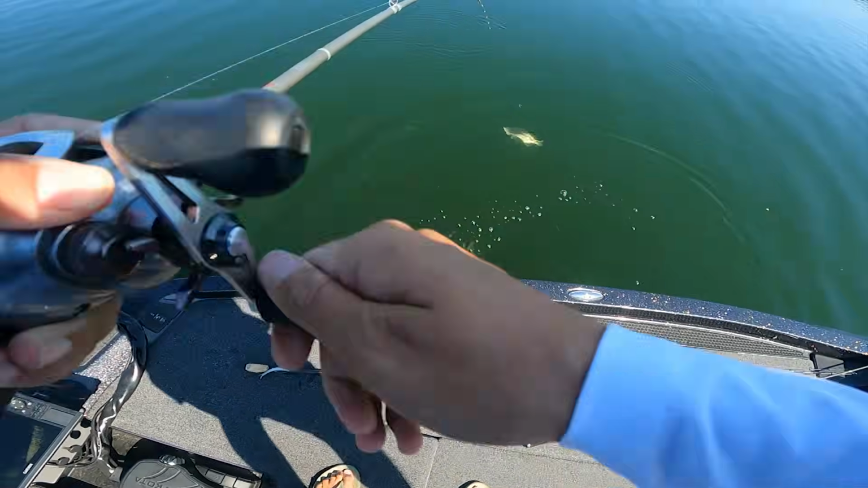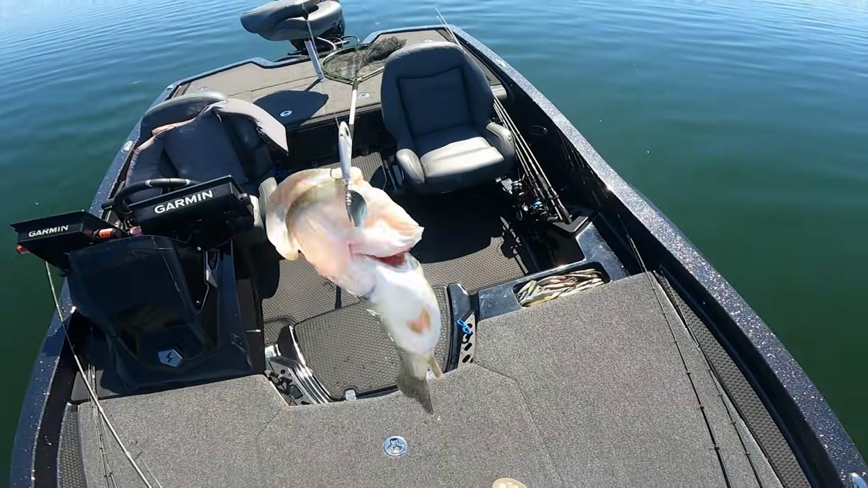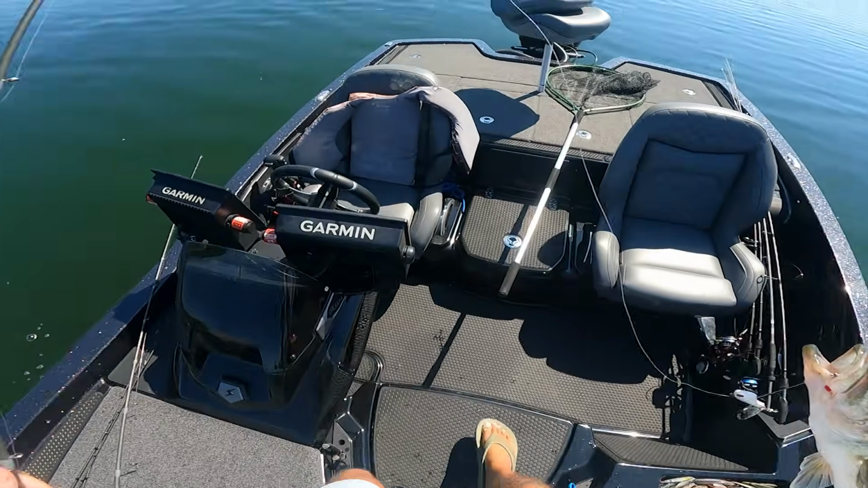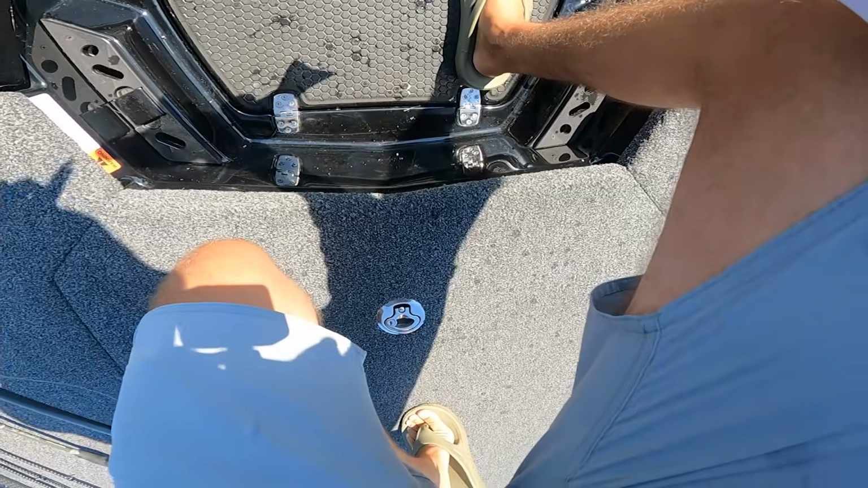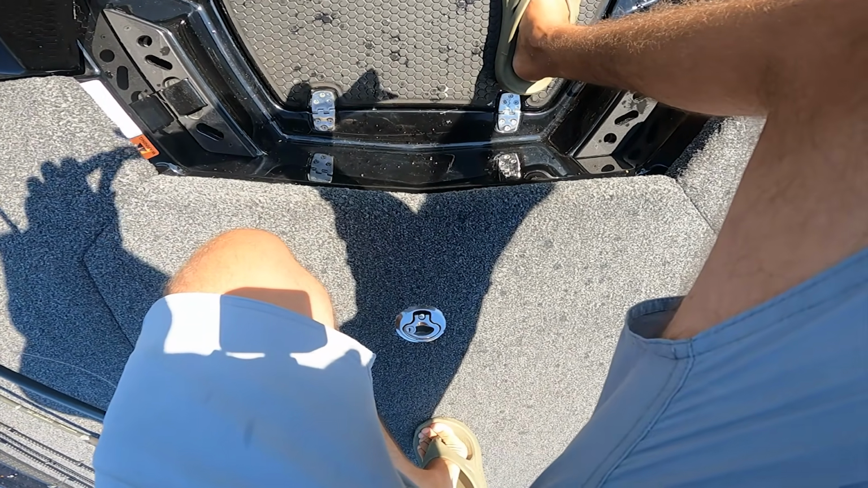This is one of my favorite baits when they're doing that. Little George, baby. Yeah. This one's called the hammer. The hammer. Yes, sir. I love it when they want to crush the hammer. Forget the minnow. They eat other things than a minnow, boys and girls.